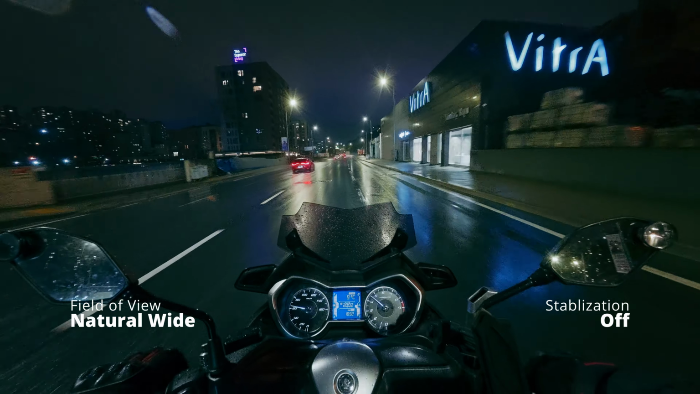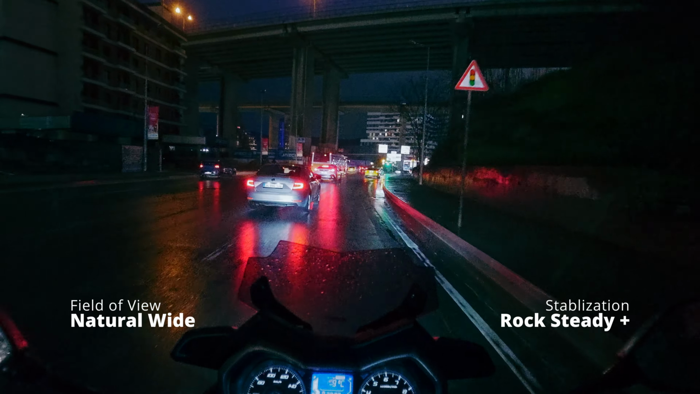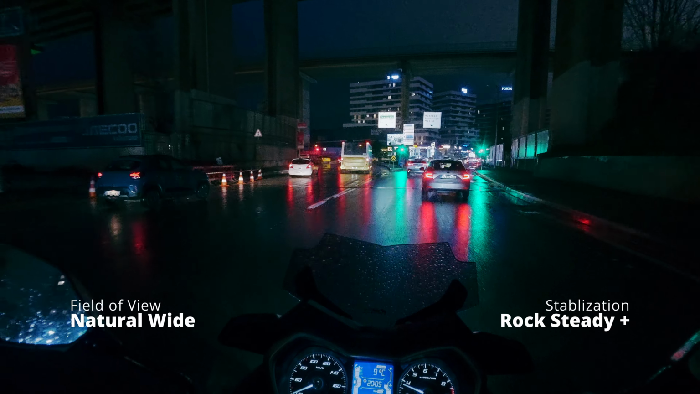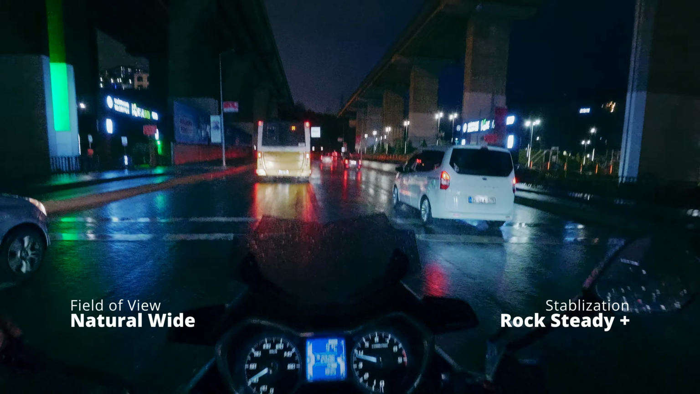Again, natural white, but this time RockSteady on. This time it's RockSteady Plus. One of the most important things that you'll notice is that it's just smaller. It's like it's zoomed in a little bit. It takes out a chunk from each side of the frame so it can stabilize the final footage. Also, the stabilization scenario in all of the videos is daily.